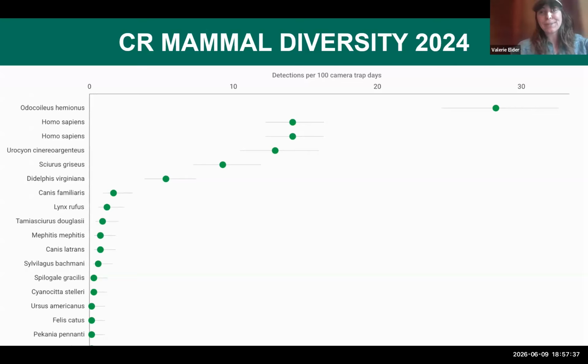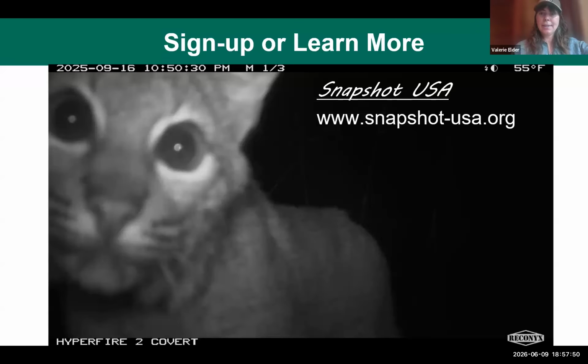Really trying to get the mountain lion that's spotted nearby, but so far just a little bit of the tail. But we've had a lot of fun looking at these species. Bear, bobcat.